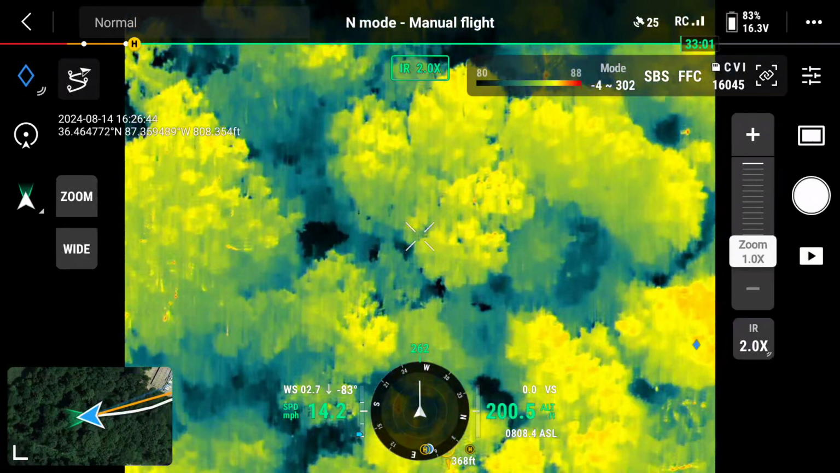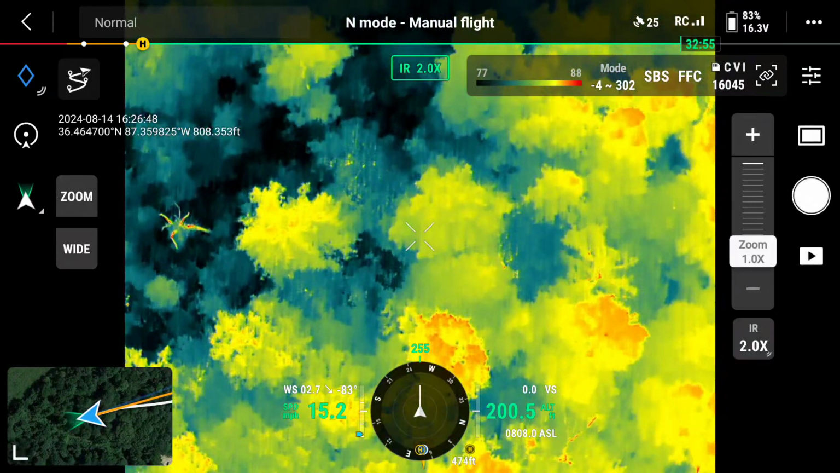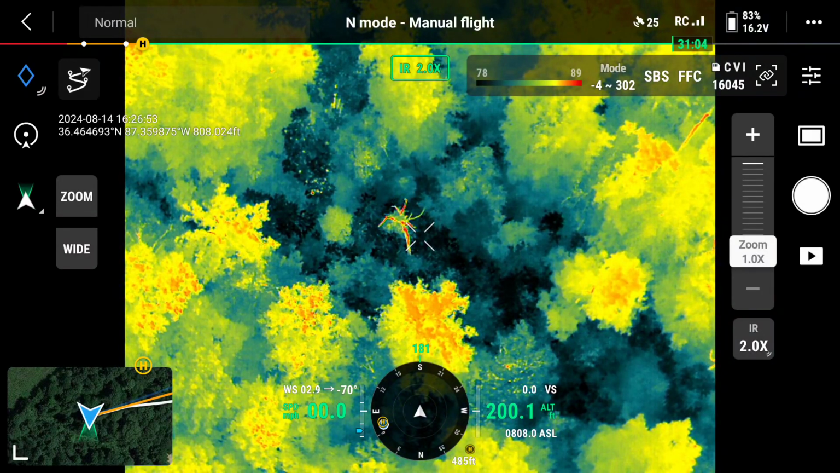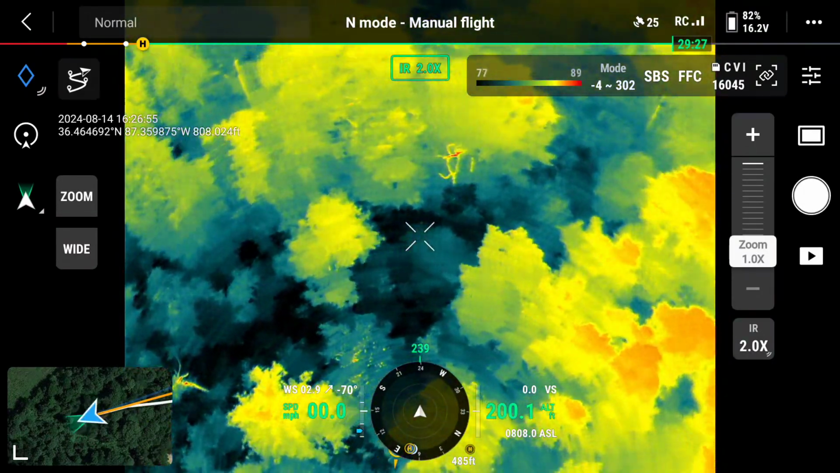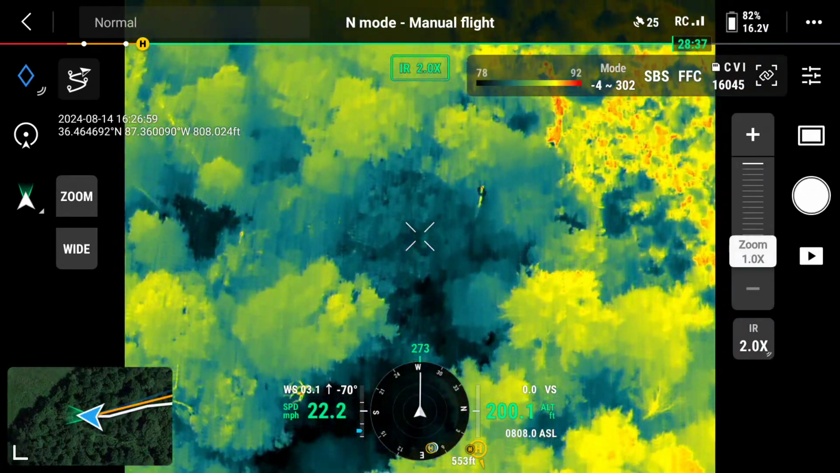You see that little pause in the camera there on the infrared. That is the flat field calibration. It's something that the camera does to itself just to make sure that it's got the best quality image available. It does that every couple of minutes on its own.